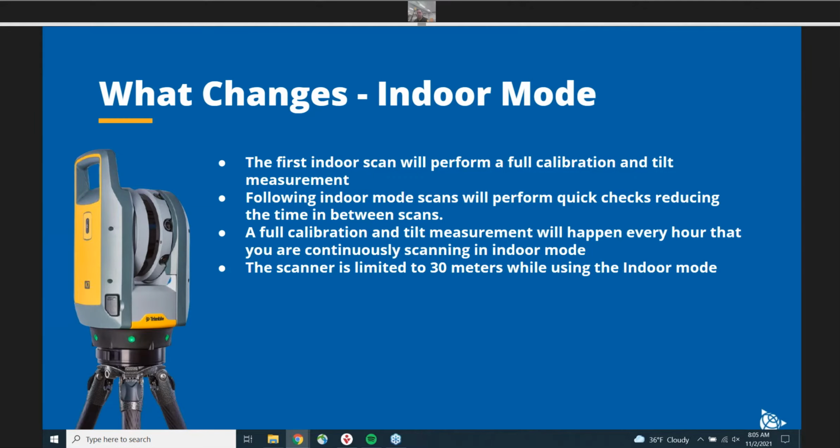So what changes with the indoor mode? Essentially, when you enable the indoor mode and you switch to that 1 minute scan, the first indoor scan will do a full calibration and tilt measurement. So it will be a little bit longer than any scan after that. But that first scan is just setting the stage for what environmental variables are present where you're scanning. After that first scan, you're going to just have quick checks with the scanner, and you'll essentially just be doing those 1 minute scans.